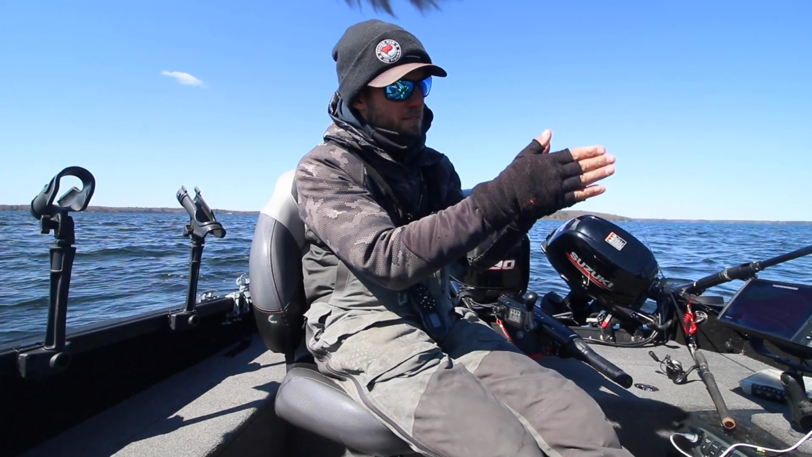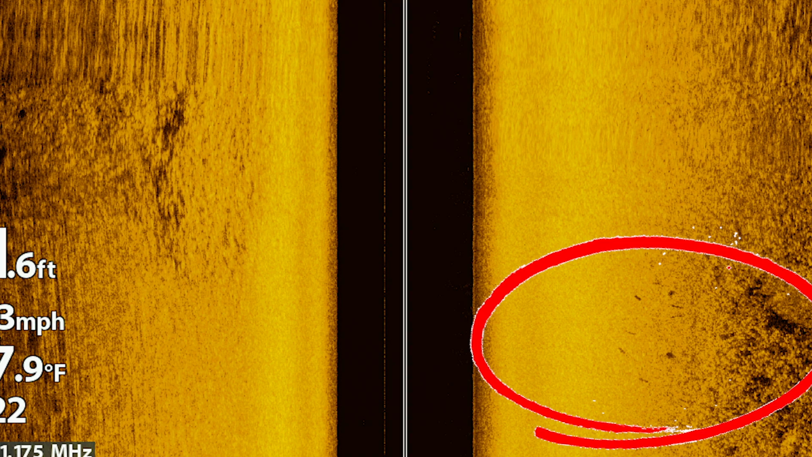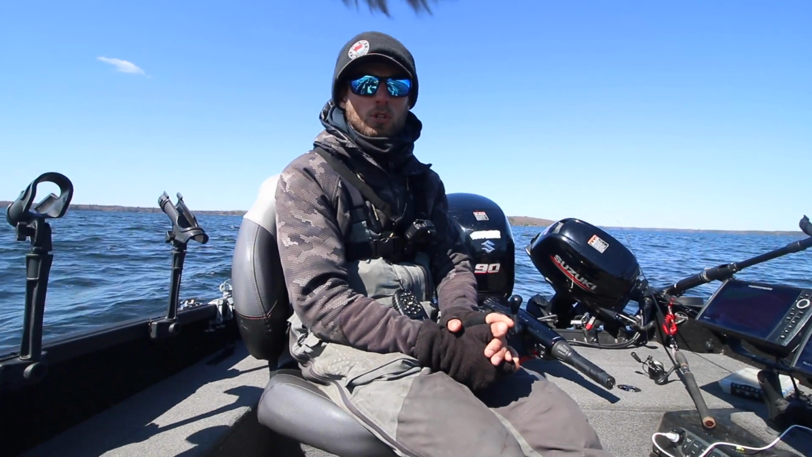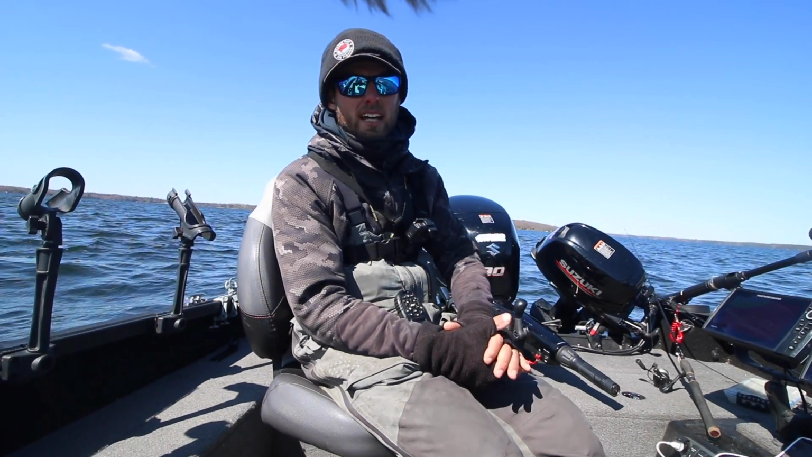These are fish that are in very small little areas, like this screenshot right here. You can see there's all these fish packed into this very small area right next to this clump of weeds. And that's exactly what we're driving around looking for and how we're catching them today.